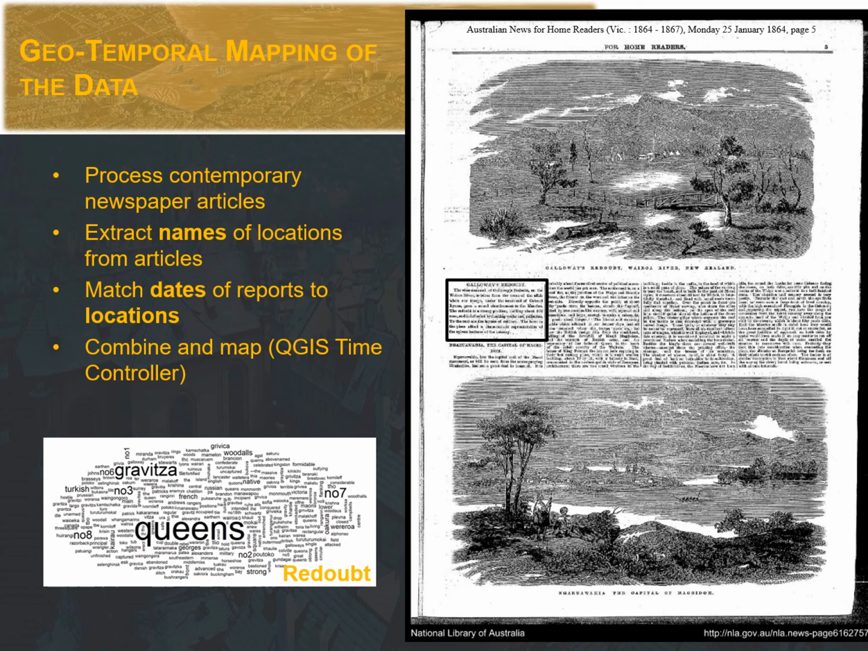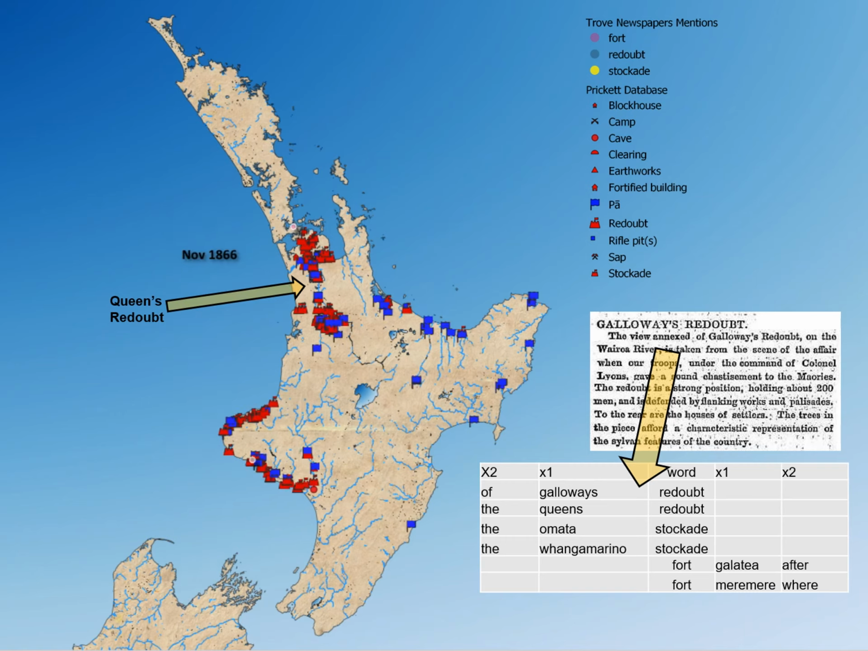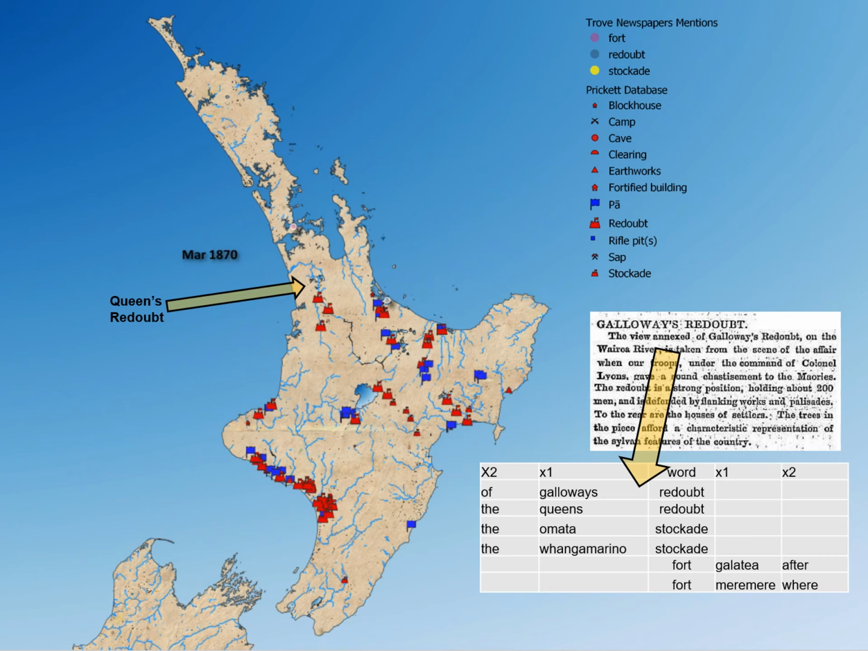And you can see here a word cloud and the prominence of the Queen's Redoubt. The result is a combination of geotemporal control data using QGIS's new time controller, illustrating the development of the colonial and Māori bases across the country, coupled with contemporary newspaper reports of the activities at those places. The sites, blue and red symbols, are shown with flashing symbols over the top indicating the different newspaper results as they become live during the time model. Although the model and the data itself need a lot of further processing, the potential of the approach provides an opportunity to further our understanding of the construction and duration of the New Zealand Wars' fortifications.